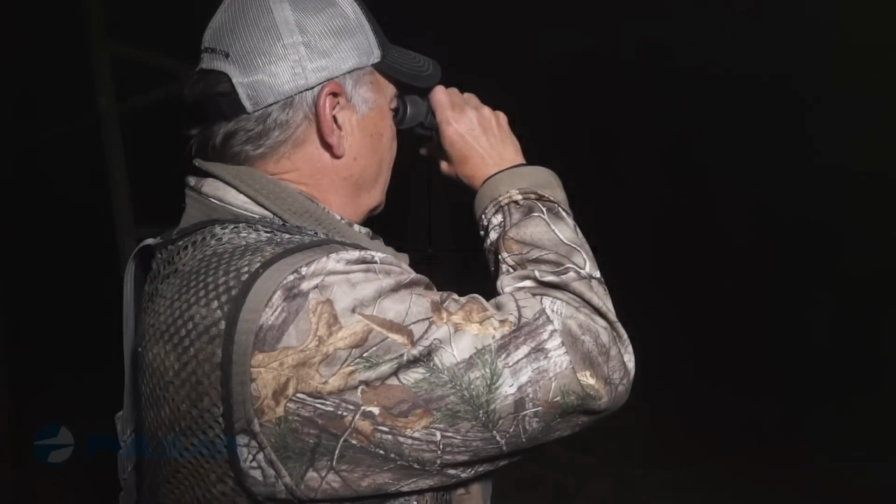Got him. Got him. Look at that. You can actually see the arrow. You can see it on the ground. That's the arrow or the blood, either one. It's pretty cool right there now.